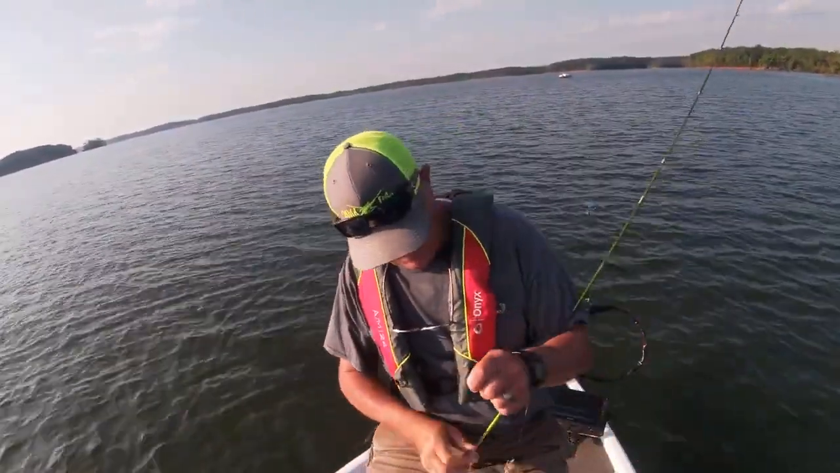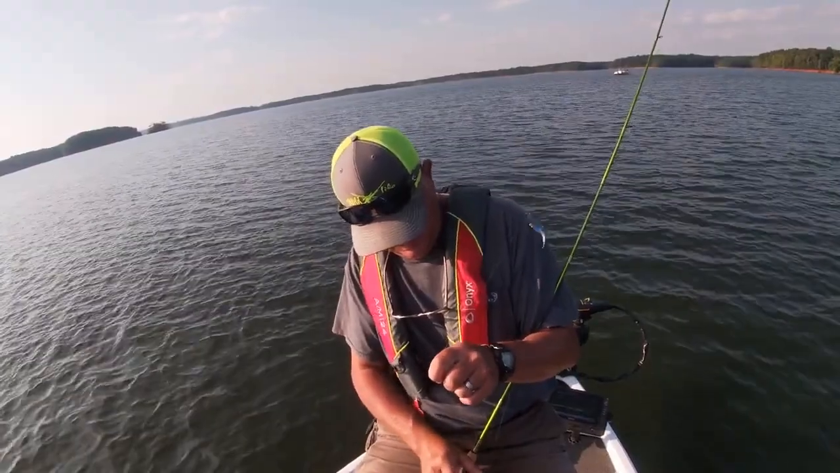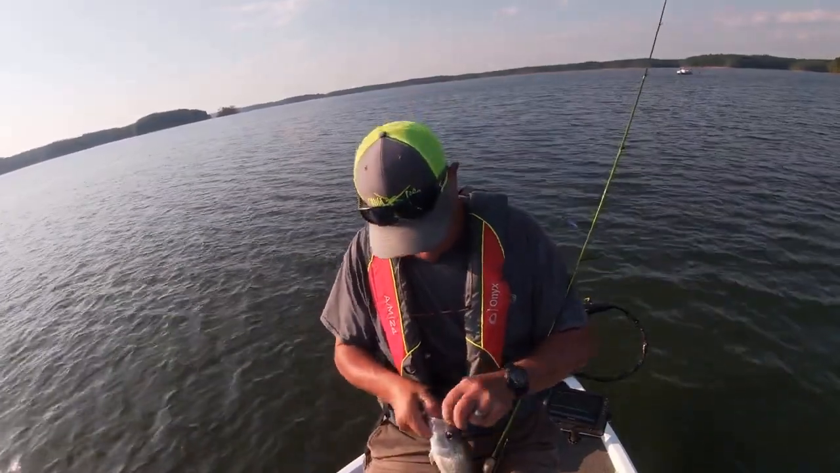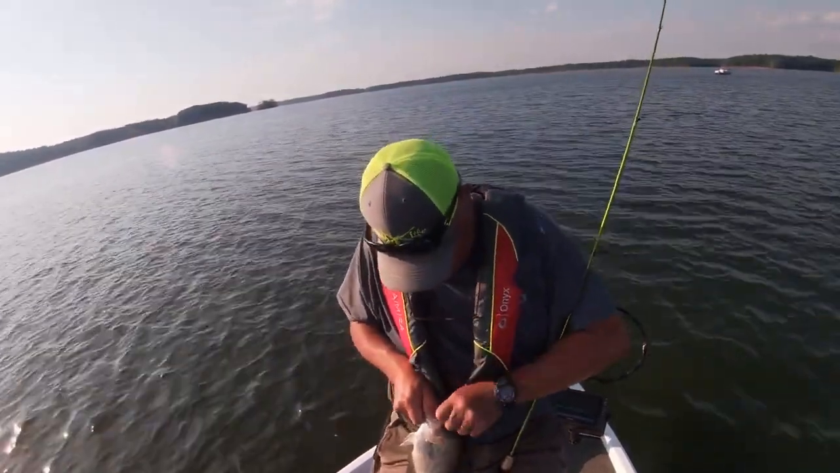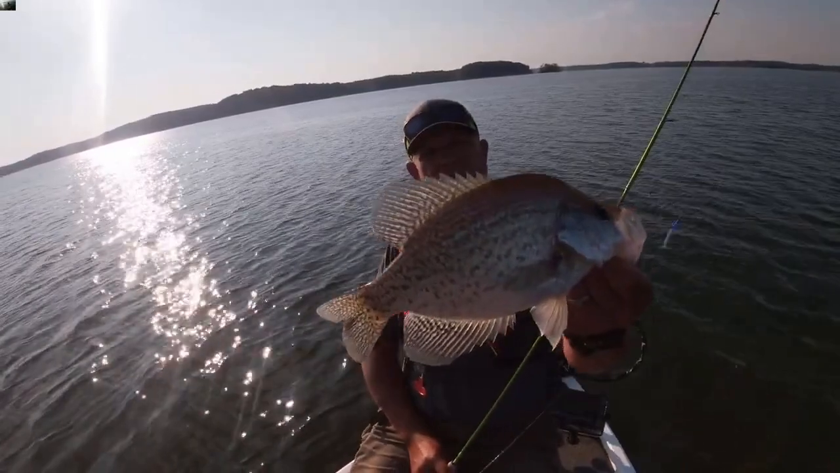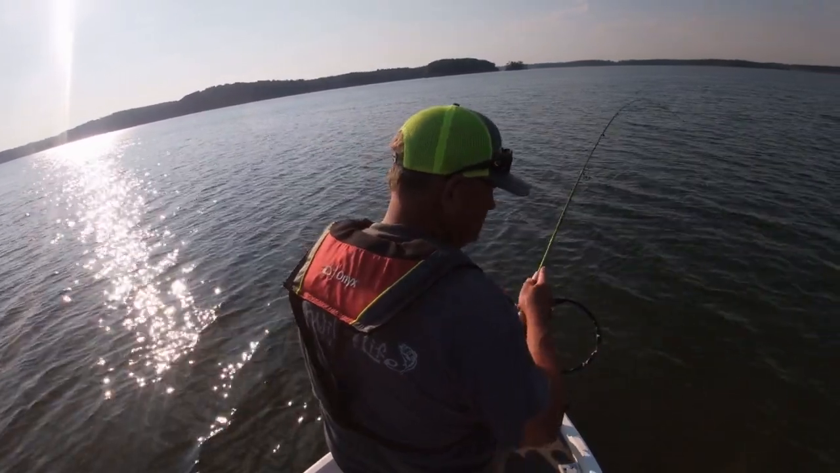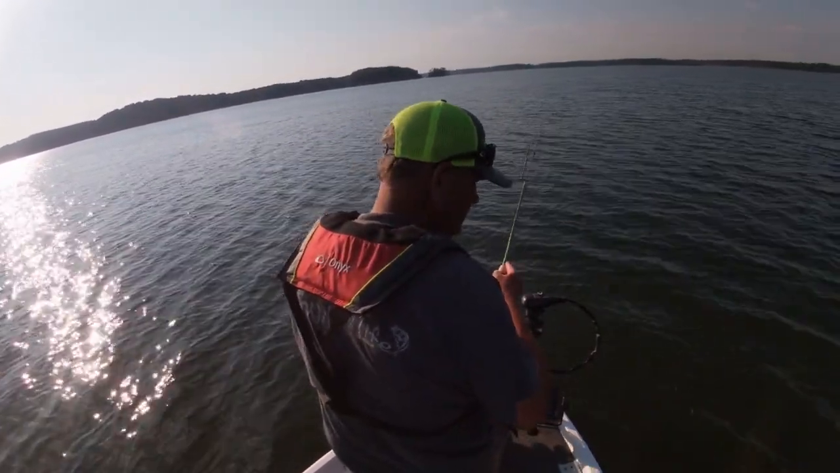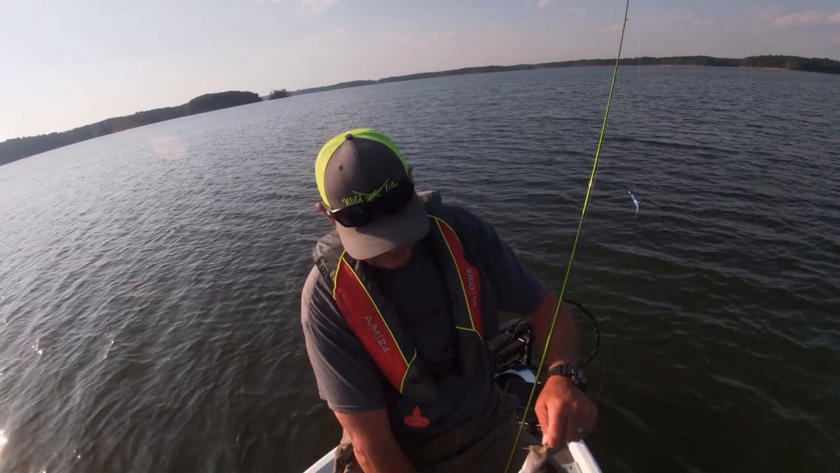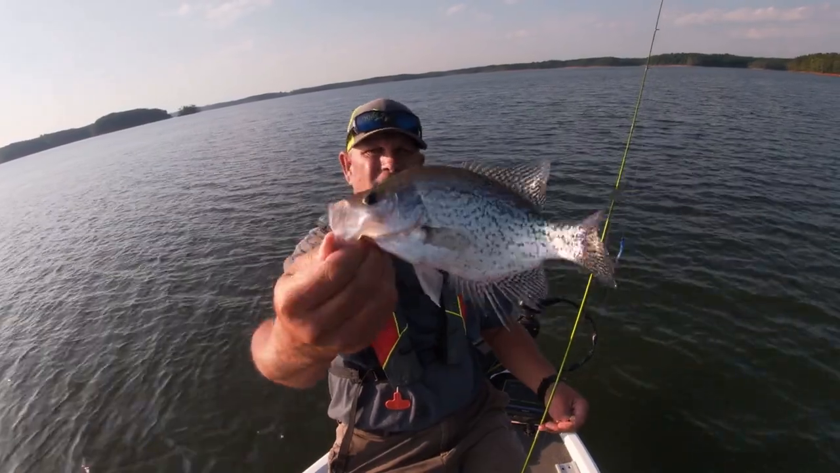Well, that's a pretty good crappie to start the day. You see that crappie hit that? That's a good crappie right there. Look at that hump on his back. Oh, there he is. He ain't as nice as the last one, but that's a good crappie right there, y'all. Another good crappie.